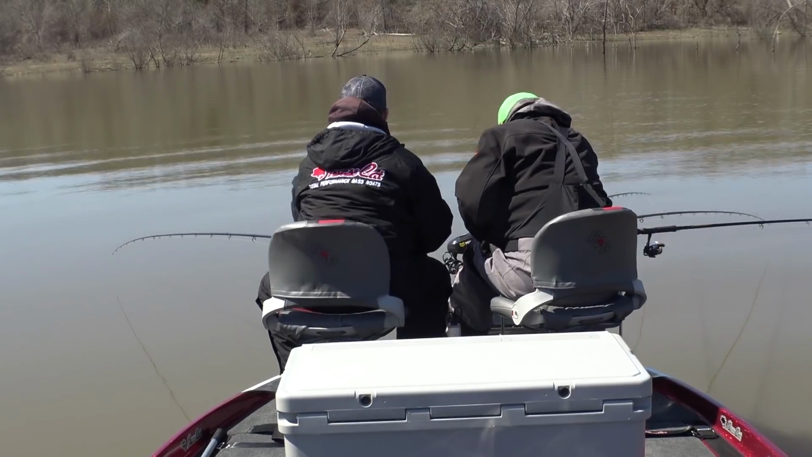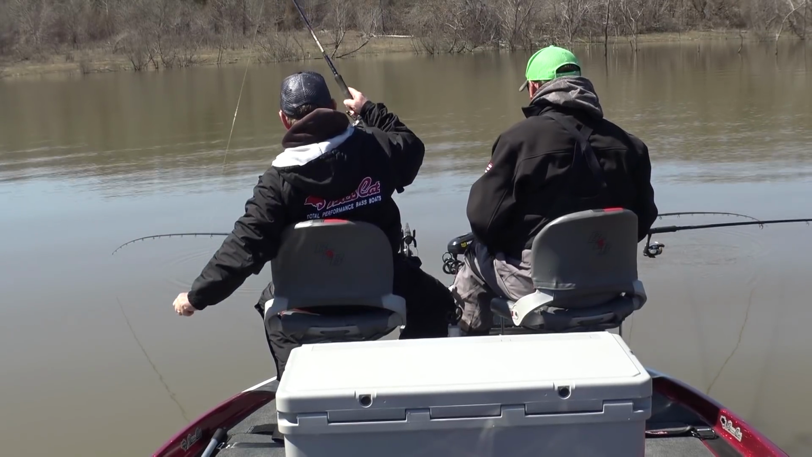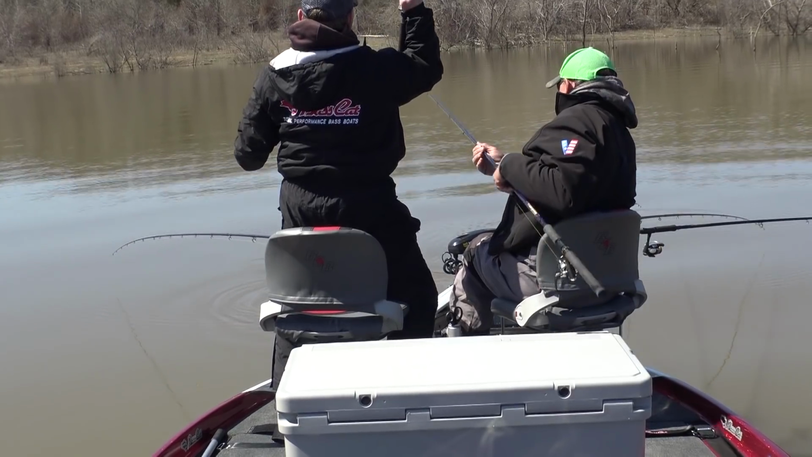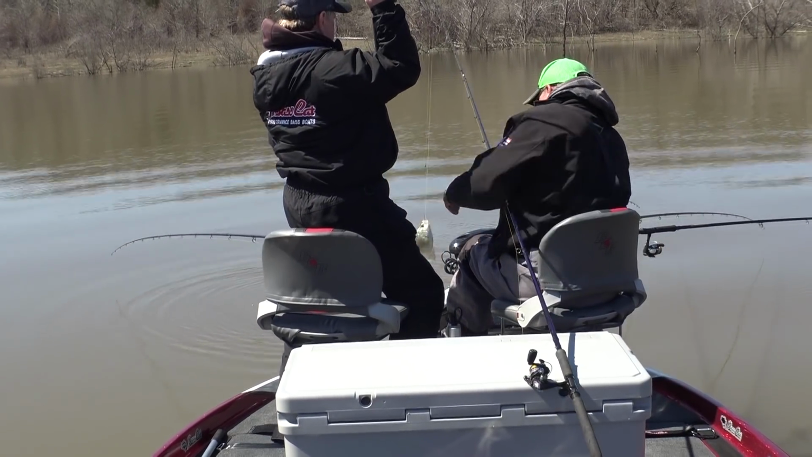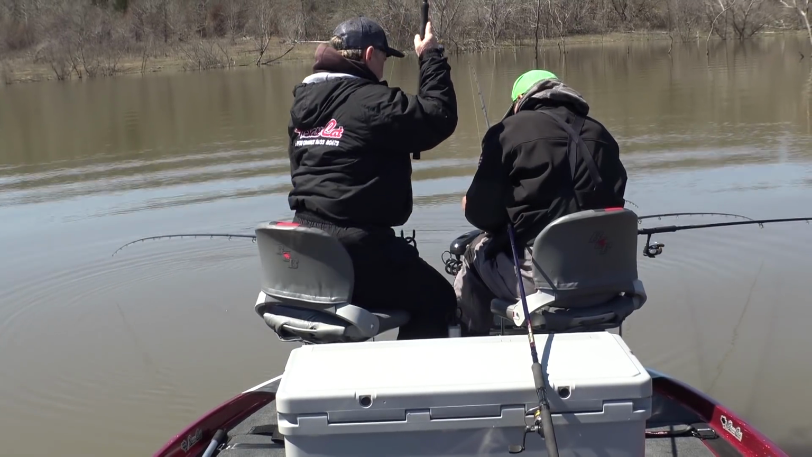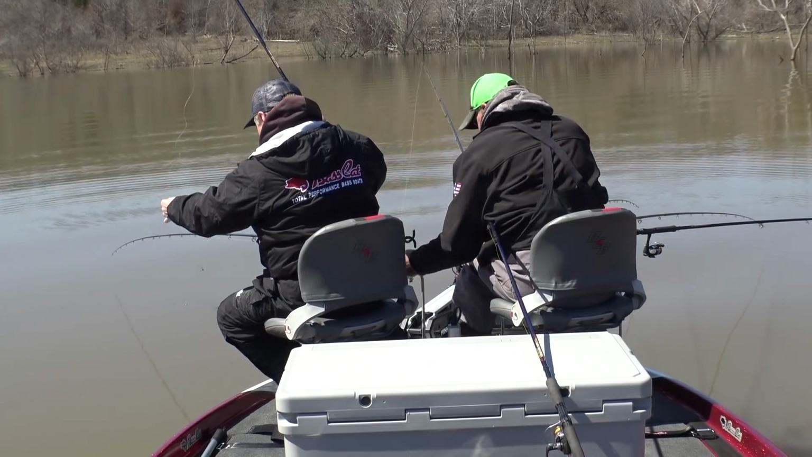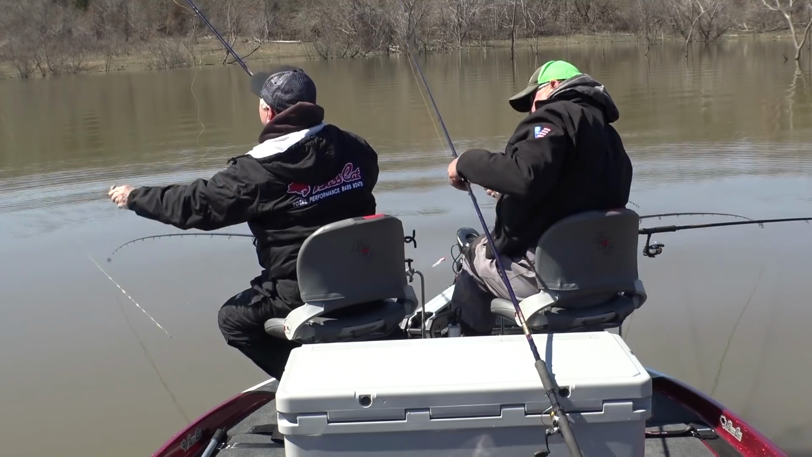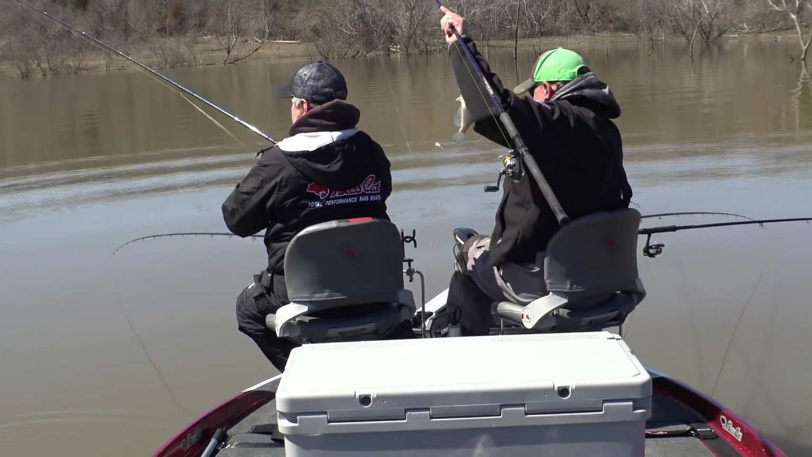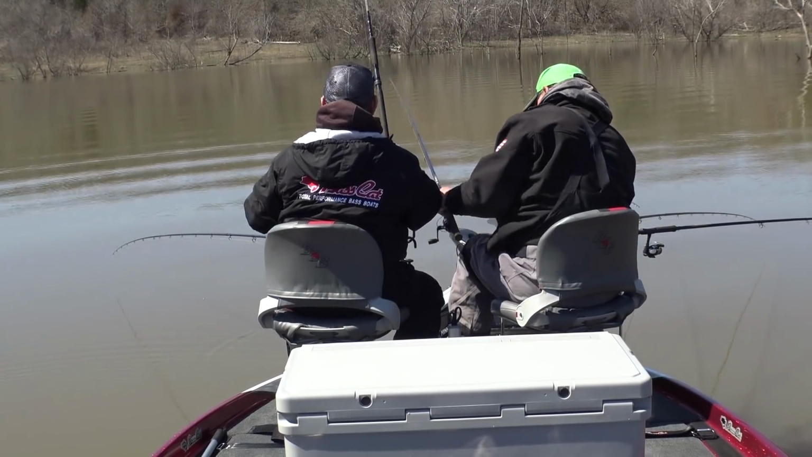He's further up. There's fish. Grab him, keep us from getting all tangled up. Hold still, buddy. There we go. Thank you. I know, that's my favorite bait too. I've caught so many fish on that.